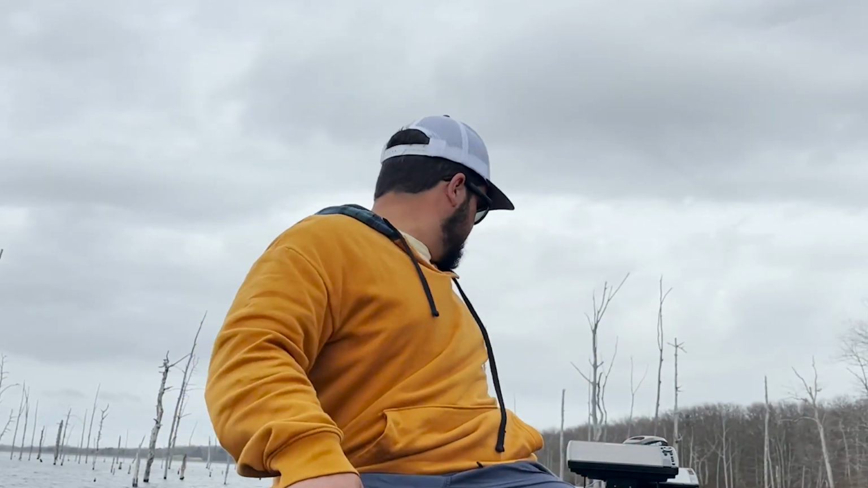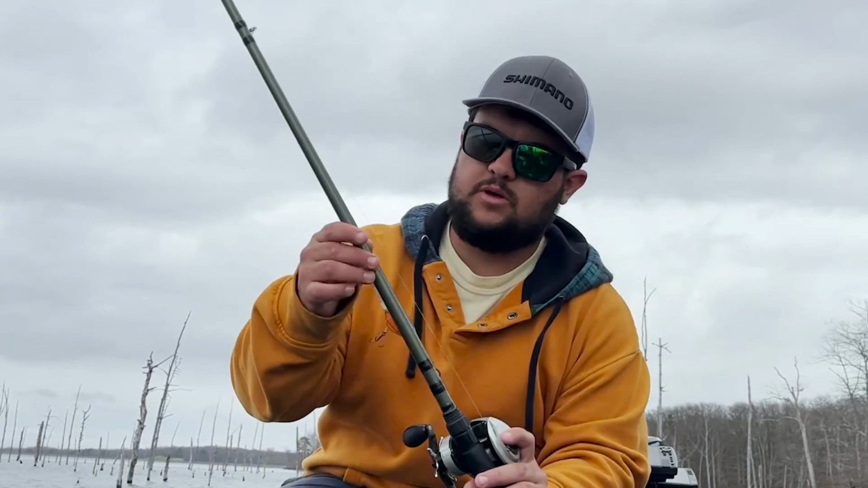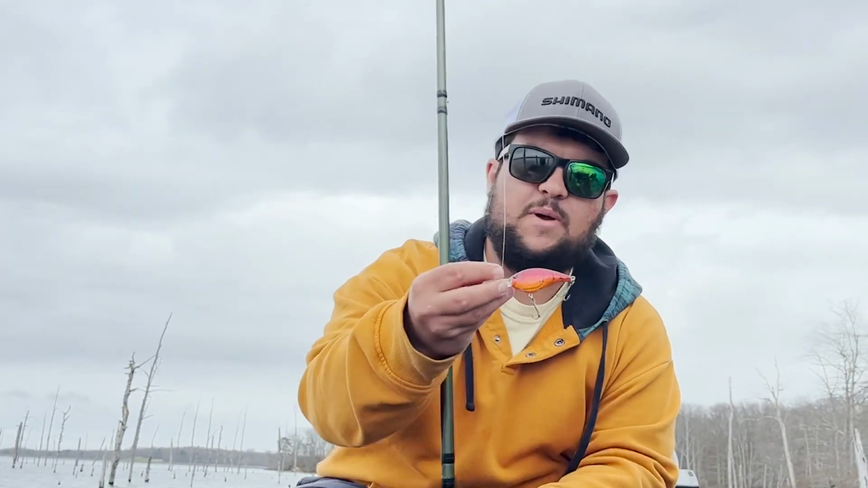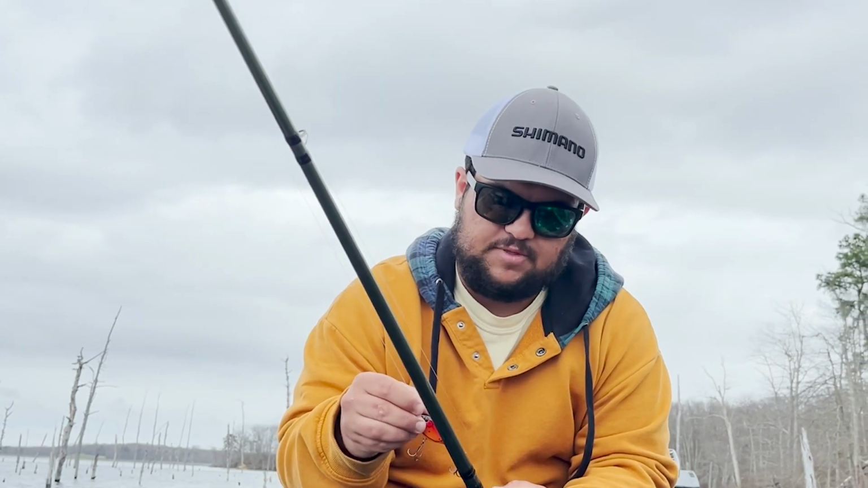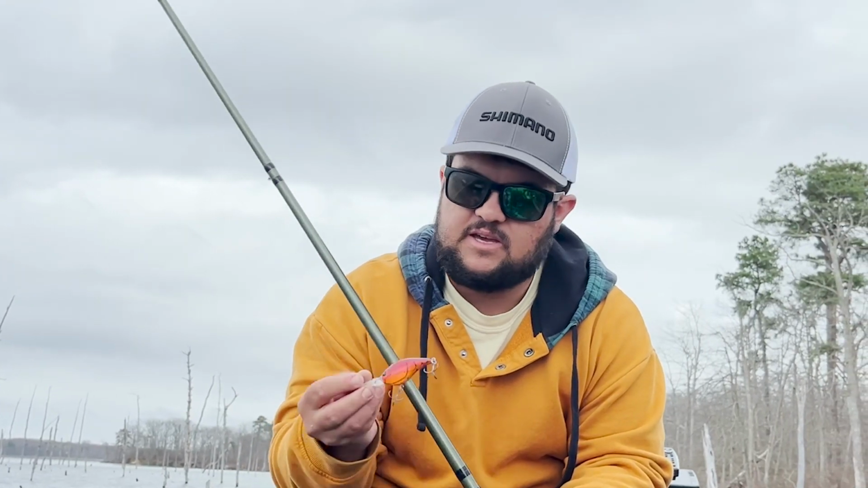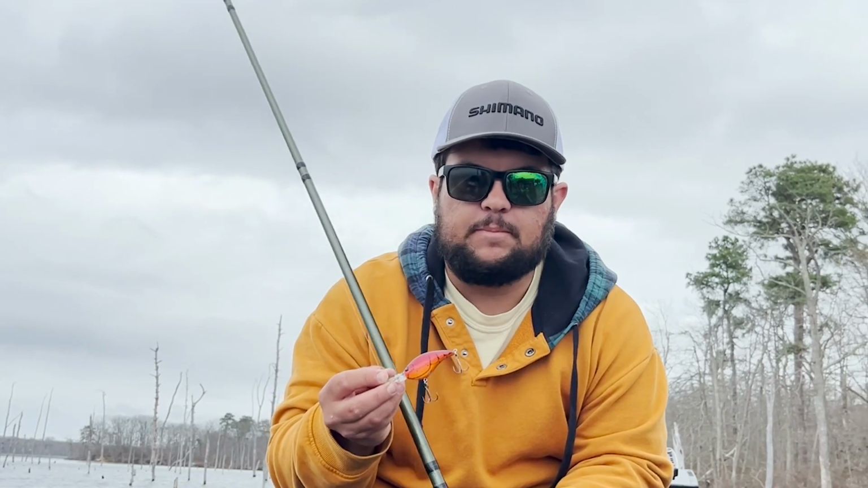We're going to be throwing every crankbait on the same rod and reel with 12-pound fluorocarbon, so you guys can get an accurate idea of how deep they run. And I'm going to be showing you the live scope so you can see exactly what the true running depth is on a bunch of your favorite crankbaits.